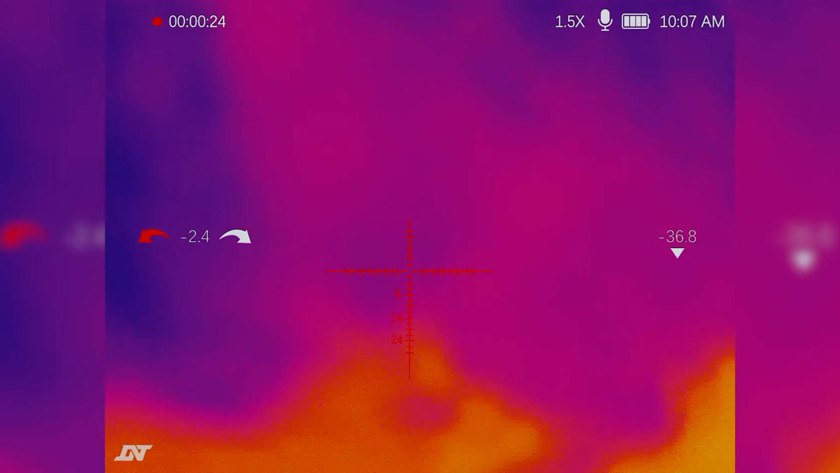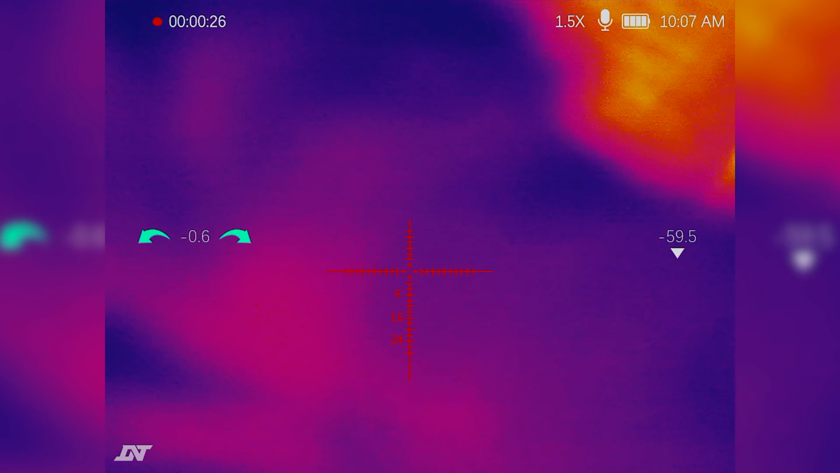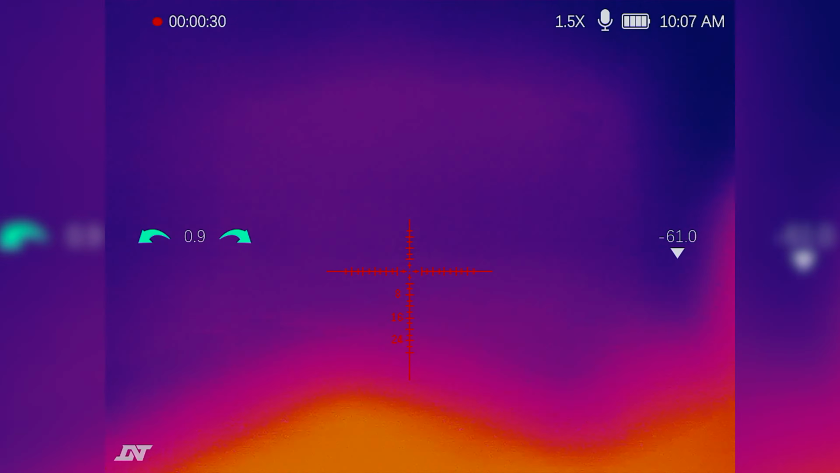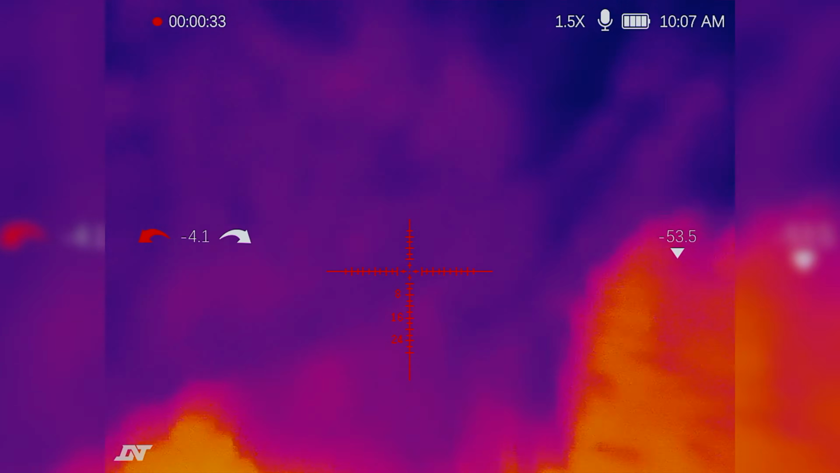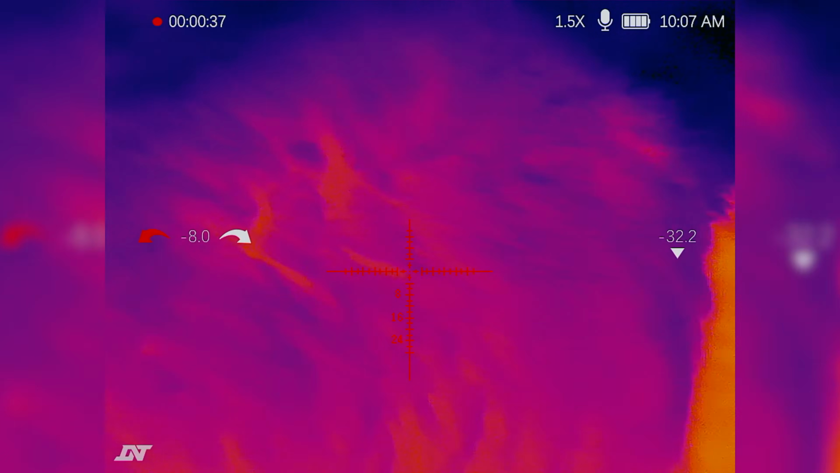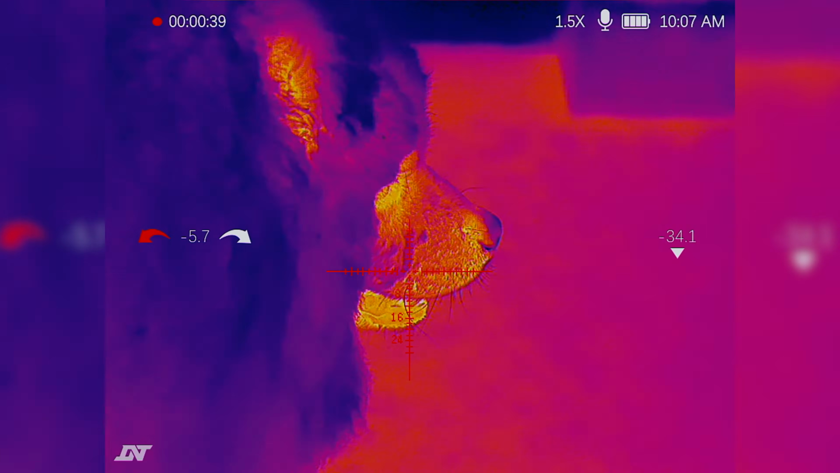I have a chow chow right here, which I'm trying to back up. I want him to go out and pee, but he won't. But you can see him. Heat signature. His face.